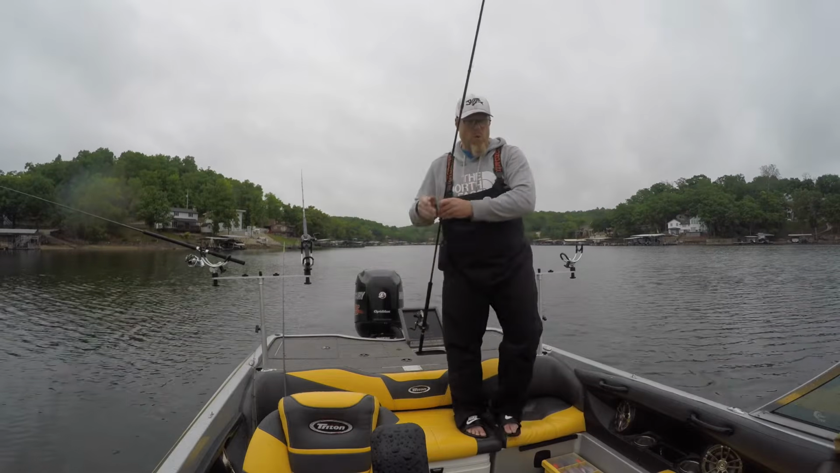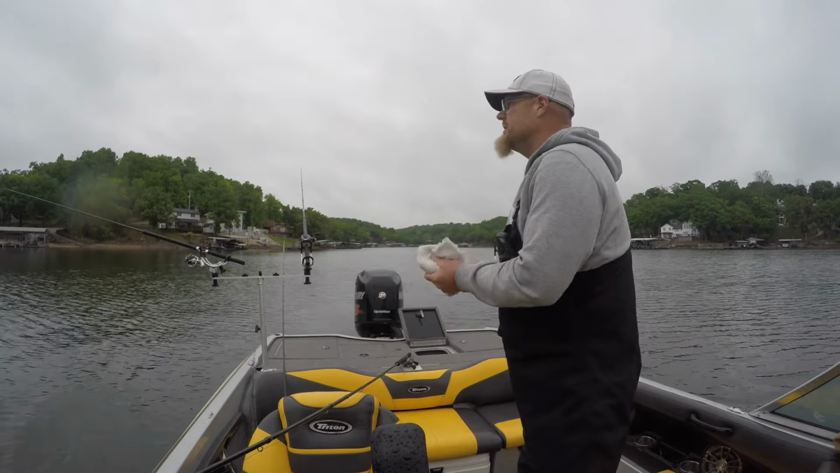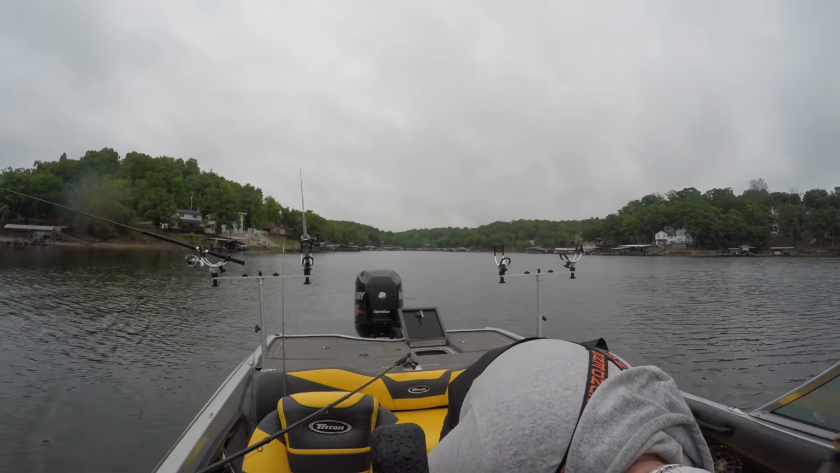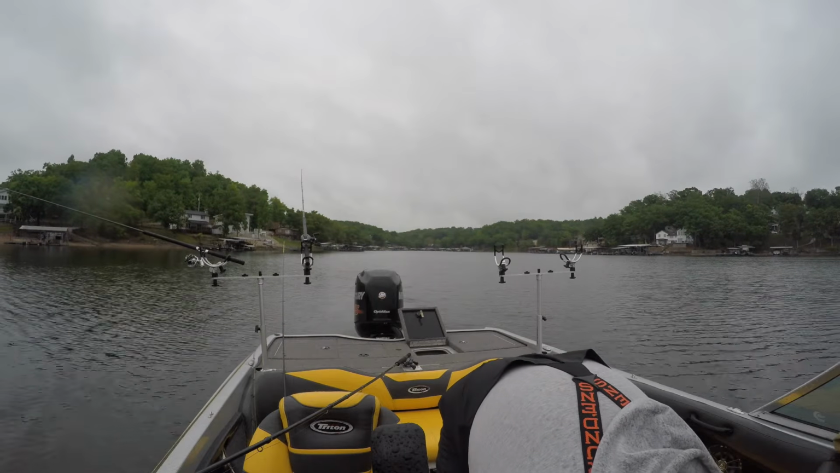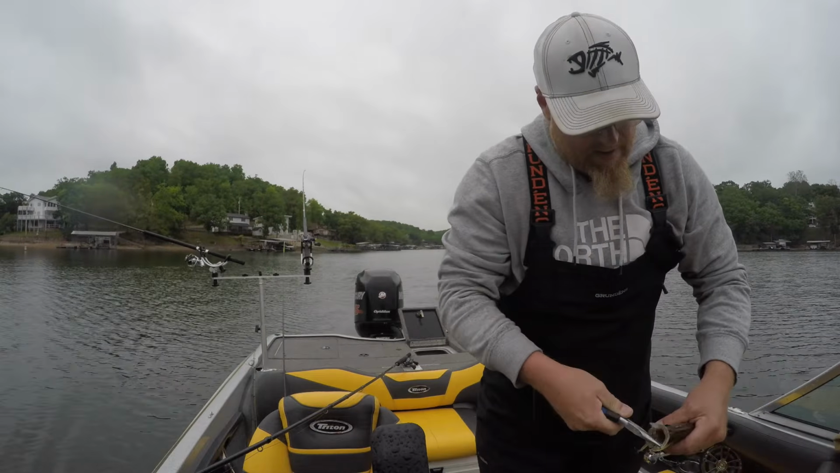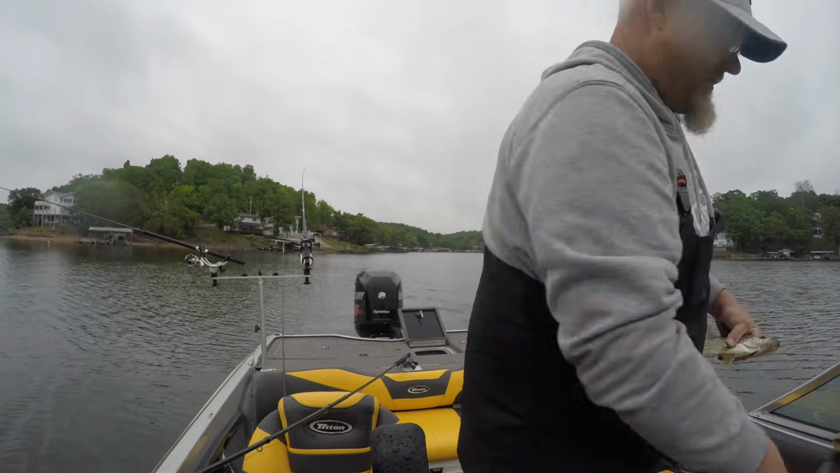Slab. Ooh. Oh, God, man, I love crankbait fishing. Catch some dandies out here. Nothing better than pulling crankbait.